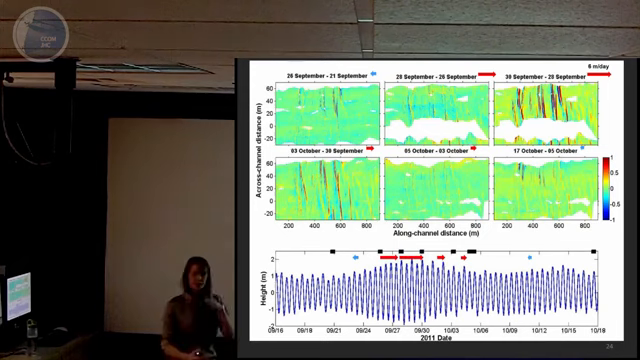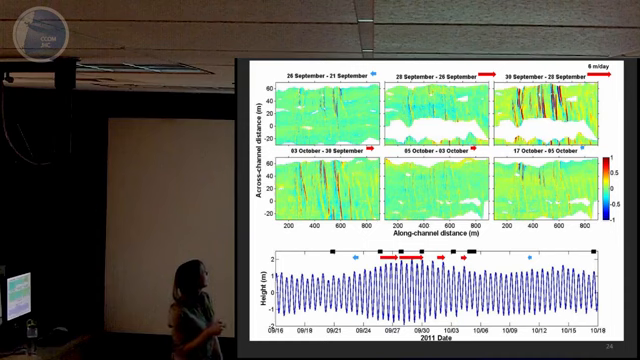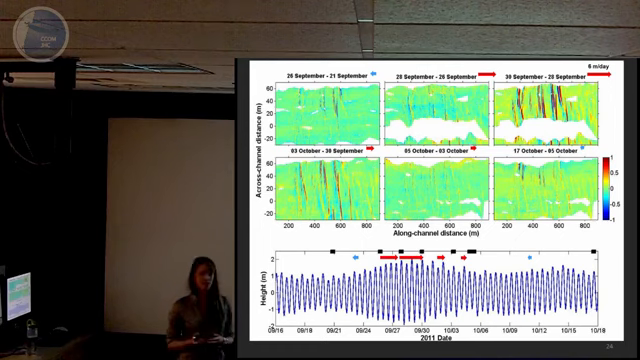So then we wanted to look at the differences between successive surveys. So we created difference plots between each successive survey date, and we actually could measure the migration rate in meters per day. And we represented the rate with arrows, and they're scaled up here. This is 6 meters per day. And the red represents an offshore migration, and the blue represents an onshore migration.